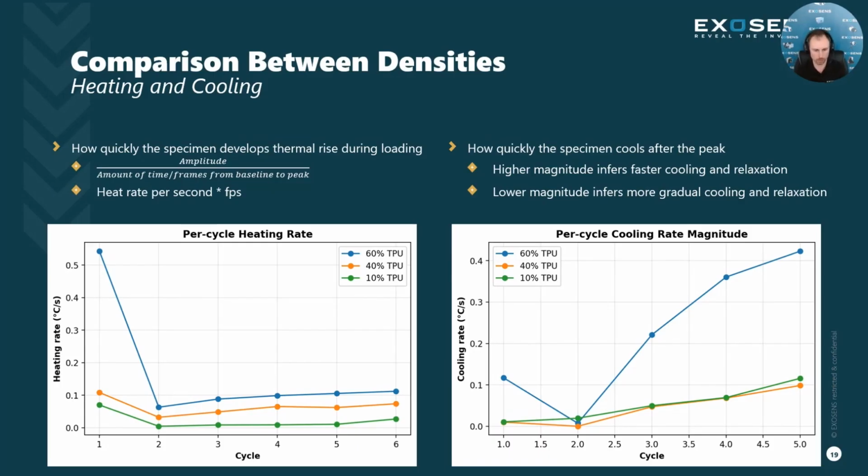But overall, for the per cycle heating, as we have seen, the 60% specimen is going to have a higher heating rate, right? It's actually heating more. We could see that in the temperature plot. It has a bigger jump for each of those. Then the 40% case has lighter heating events, and for the 10% density, we barely saw any heating at all.